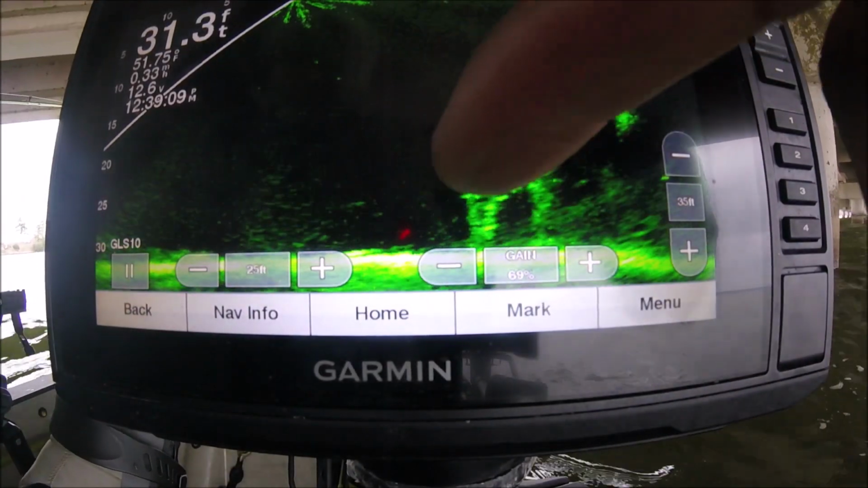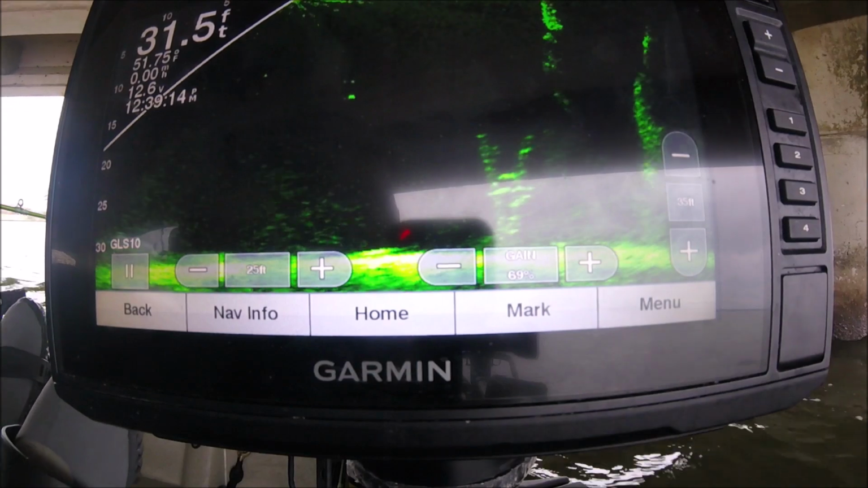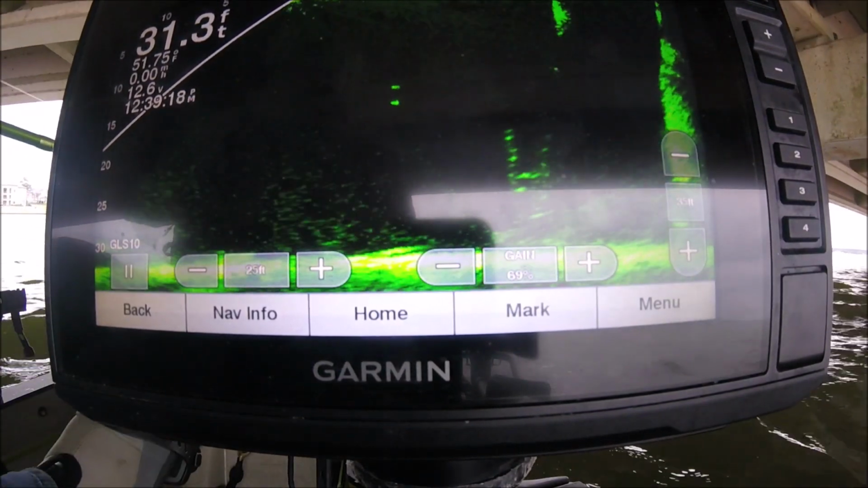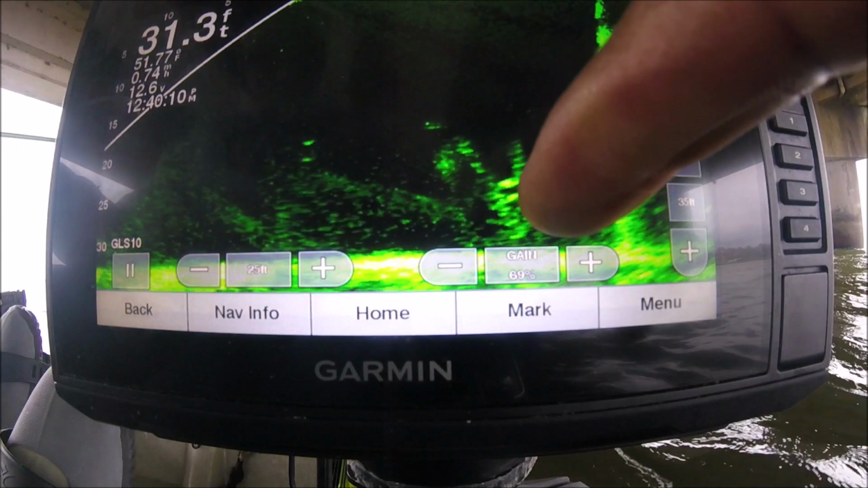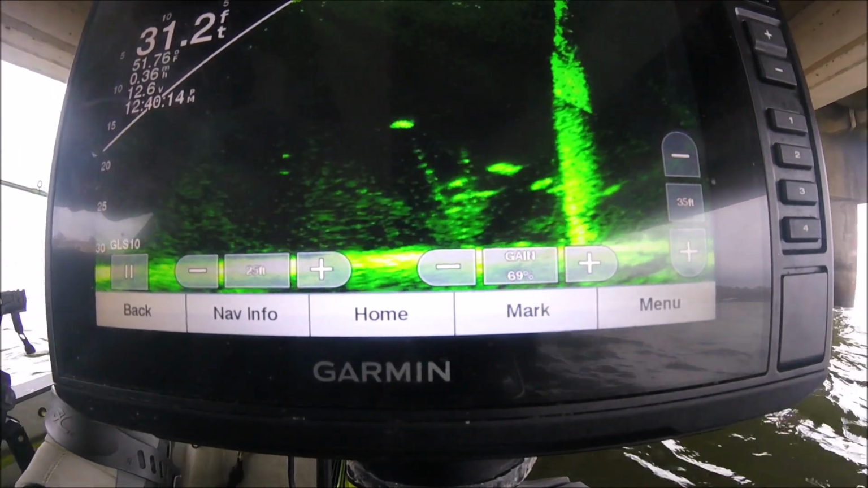Right down here, bring my jigs into the tree with them. So I'm gonna see those fish. 1, 2, 3, 4, 5, 6 of them in there. I'm gonna bring my jigs up in there.